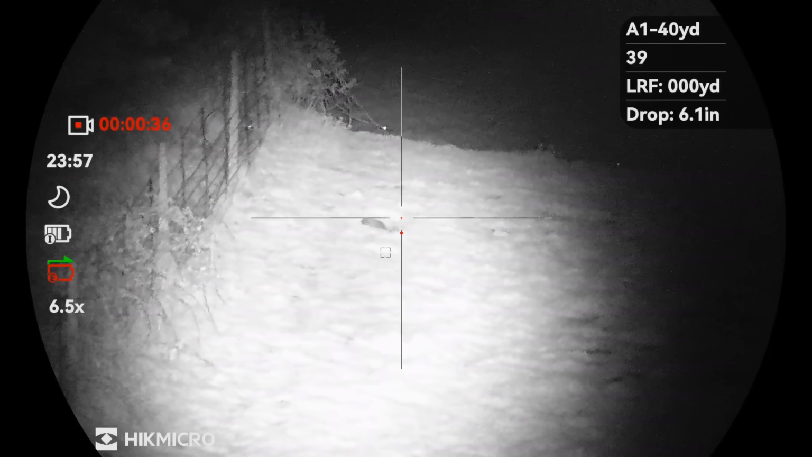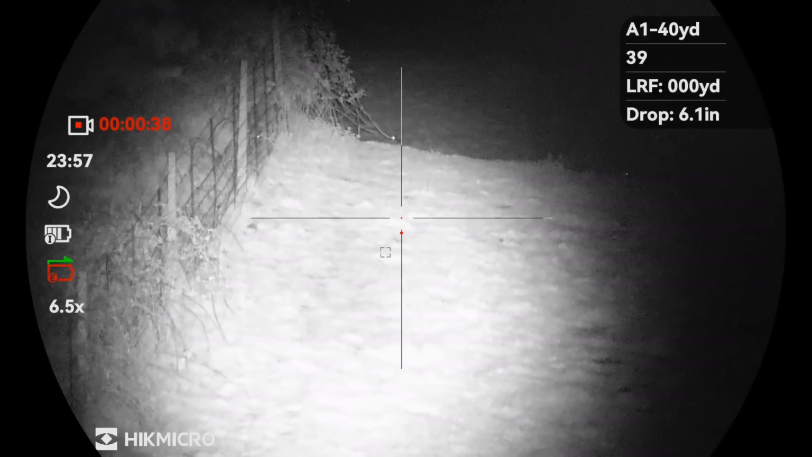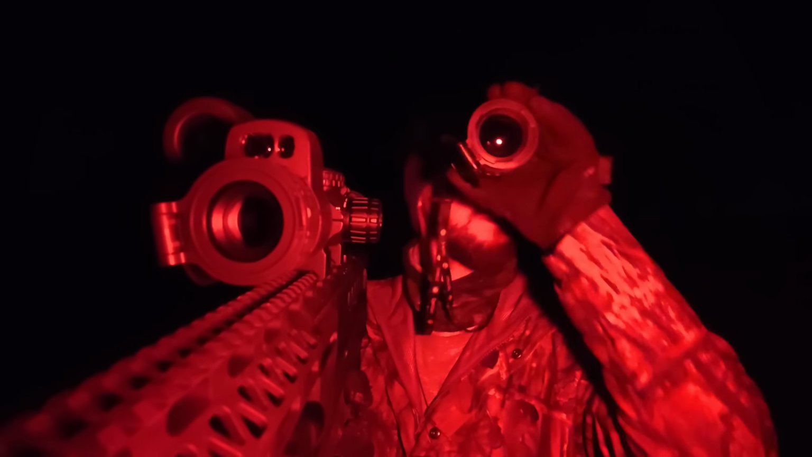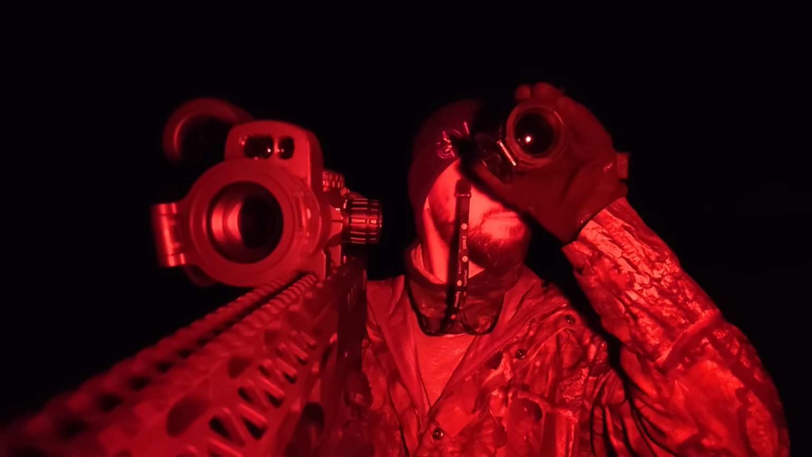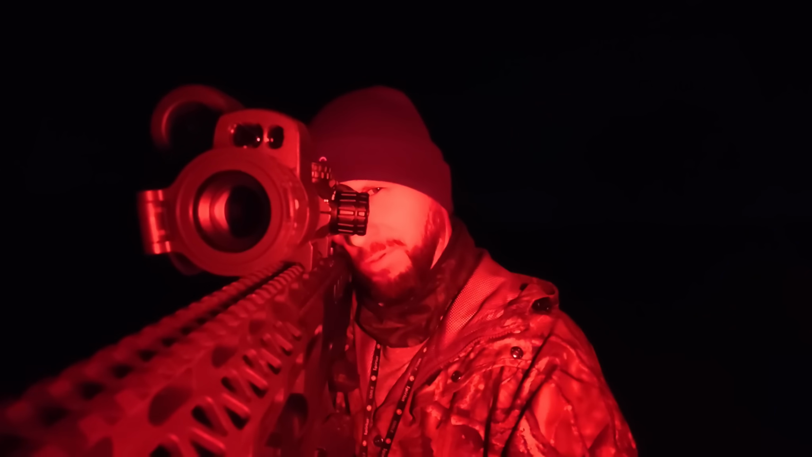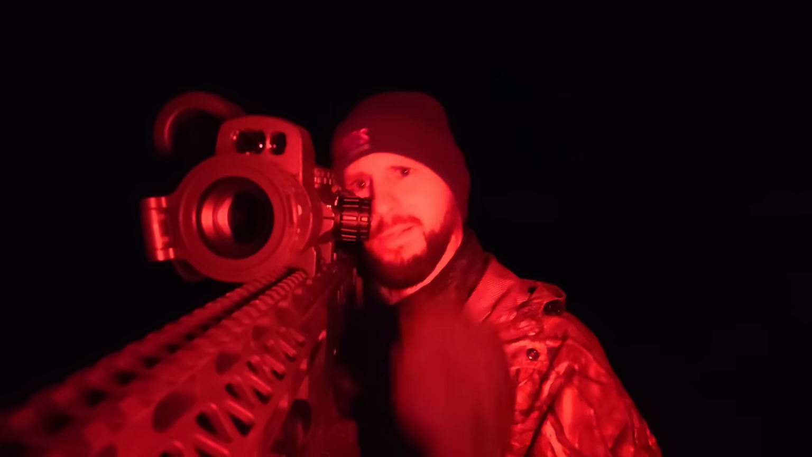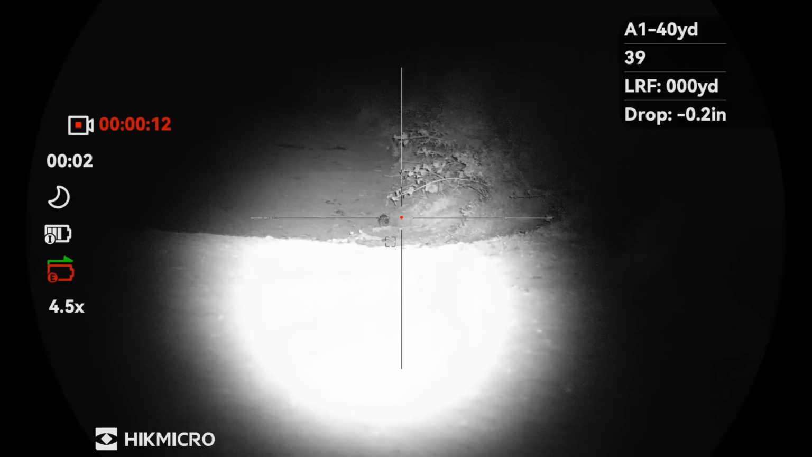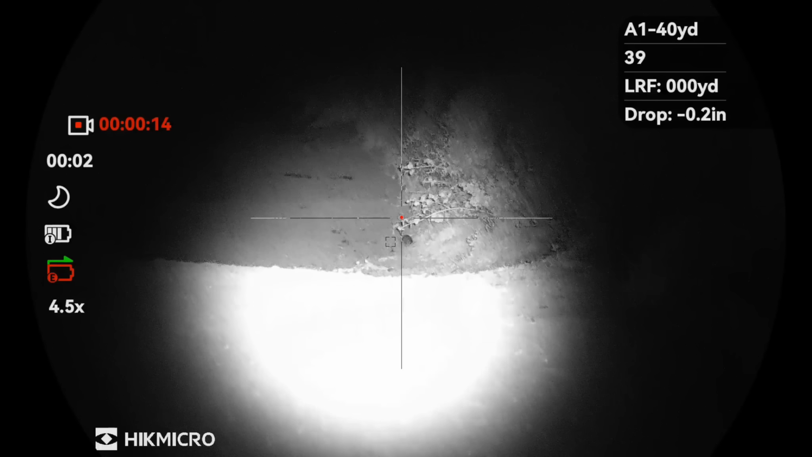Oh, that was a nice solid thump when it hit home. Very nice. Something really close here. It looks a bit too small to be a rabbit. I'm not quite sure what that is. Oh, it's a rat. Oh, and he's running away.